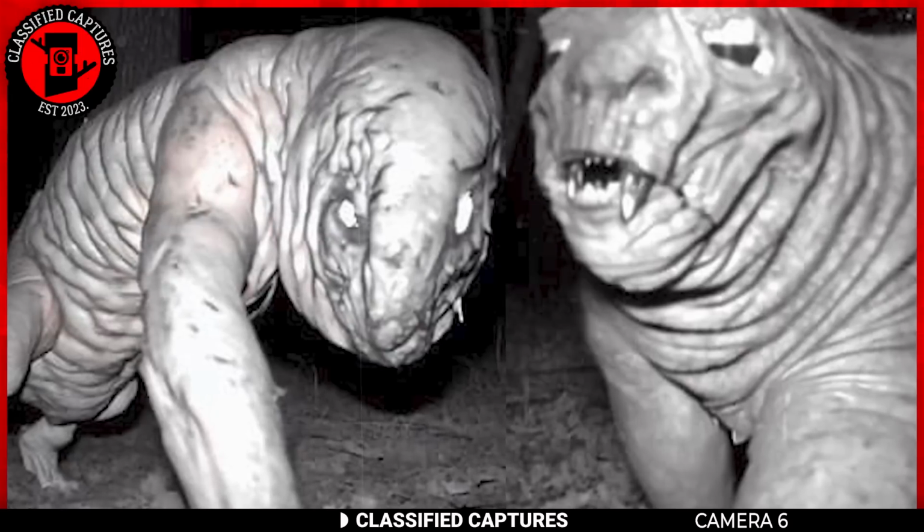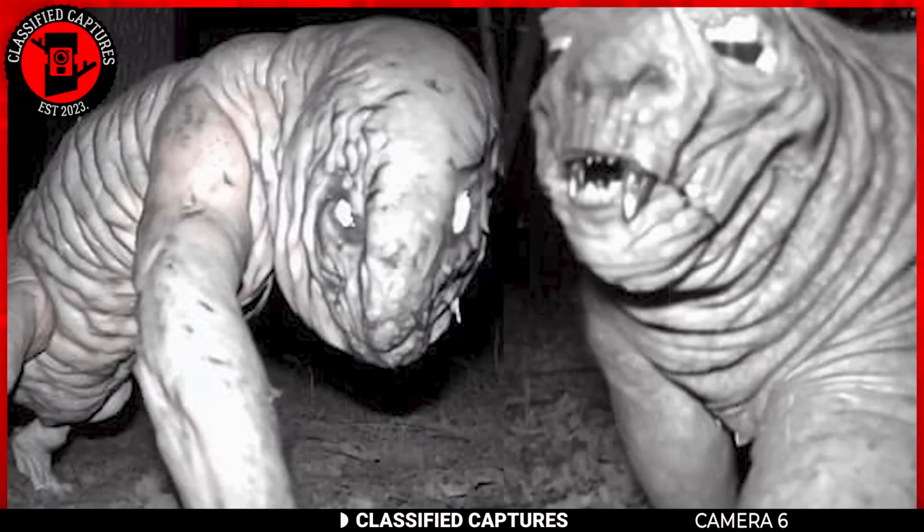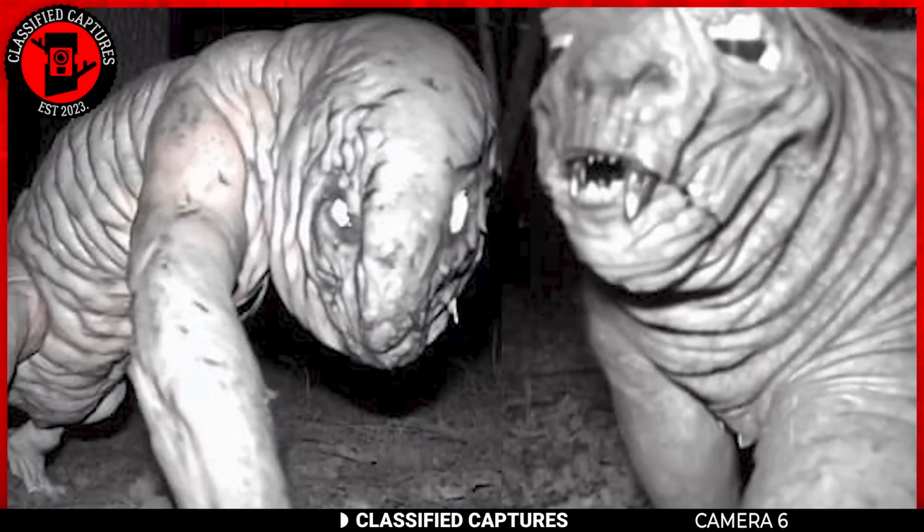In the subsequent image, we encounter a creature that bears some similarities, but with an added eerie twist. This time, it sports two large fangs protruding from its mouth, along with a set of razor-sharp teeth. The contrast between the two images is enough to leave anyone pondering the nature of these mysterious creatures.